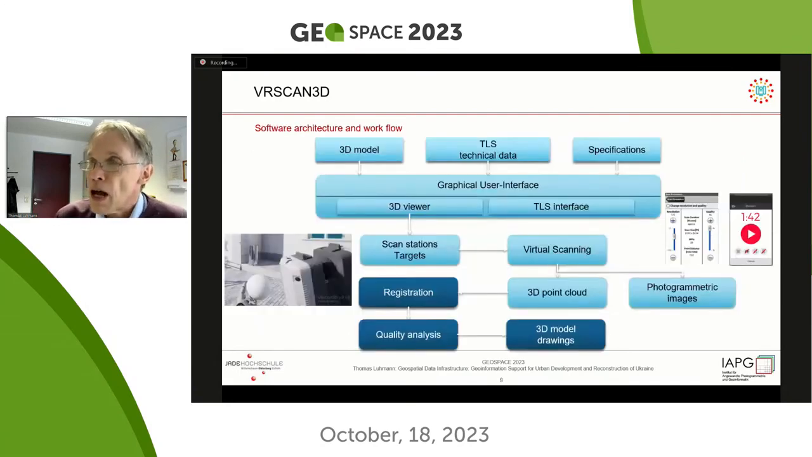The software architecture and the workflow looks briefly like this. So on top we have the 3D model of the environment, a BIM model typically with material properties, etc. We have a laser scanner with its technical specifications, and we have some settings for the scanning, then a graphical user interface